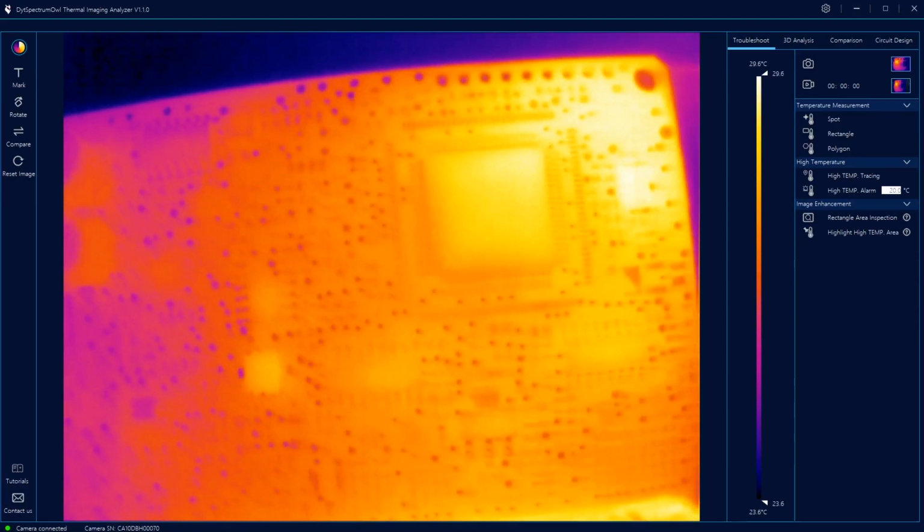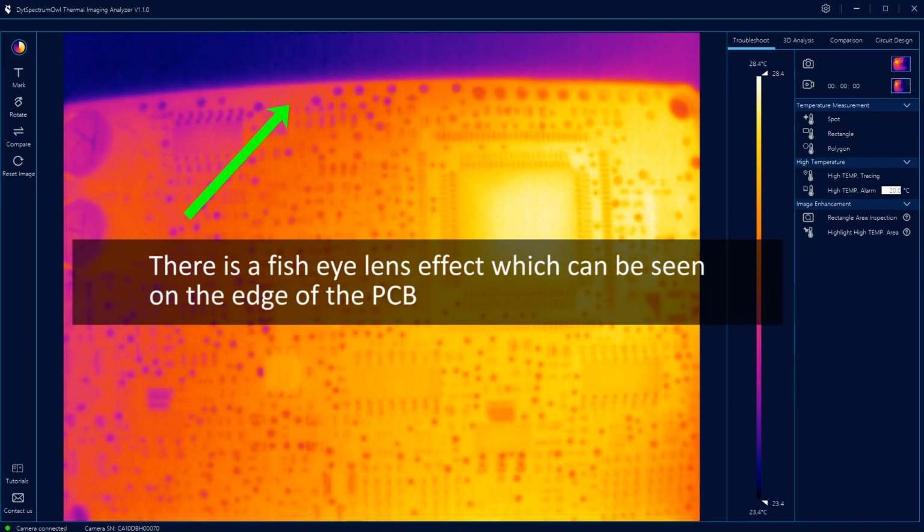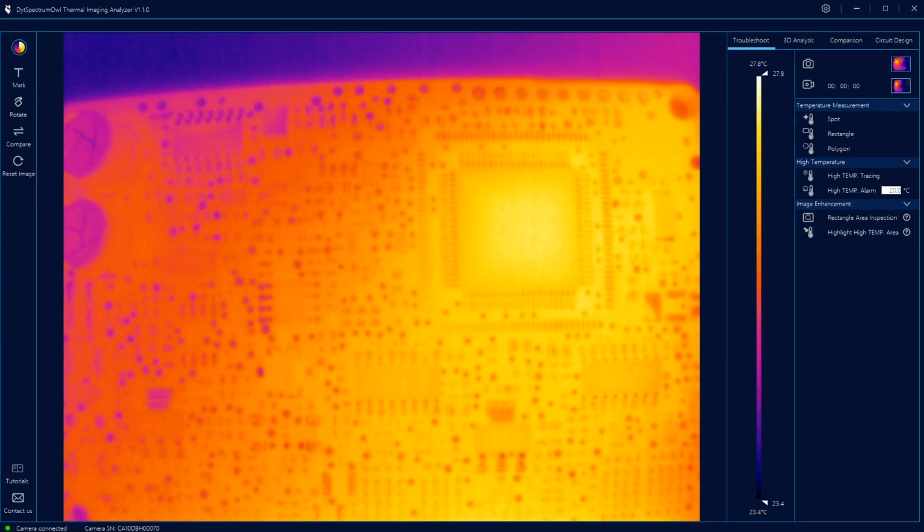And another limitation is on the optics. There will be a slight optical aberration at close range, maybe towards the edges of the picture, but honestly I haven't even noticed that until I looked really carefully, and I don't know who cares about that when doing PCB inspection.